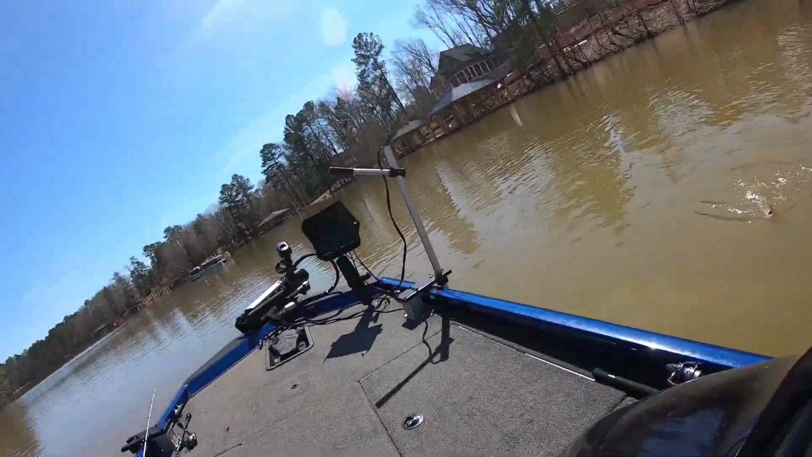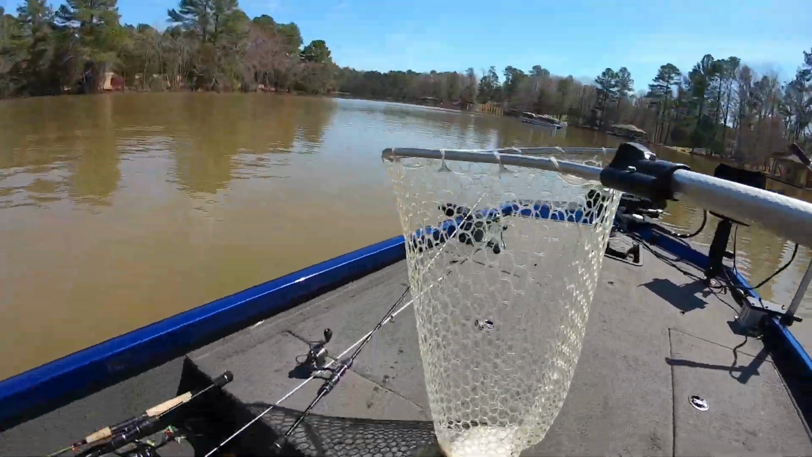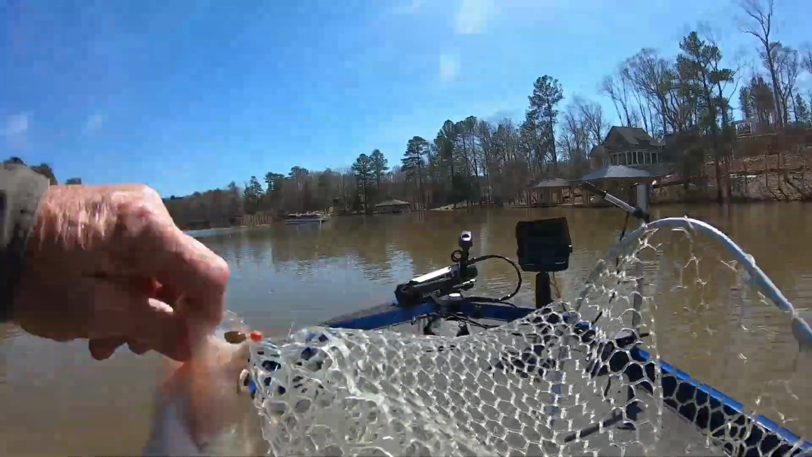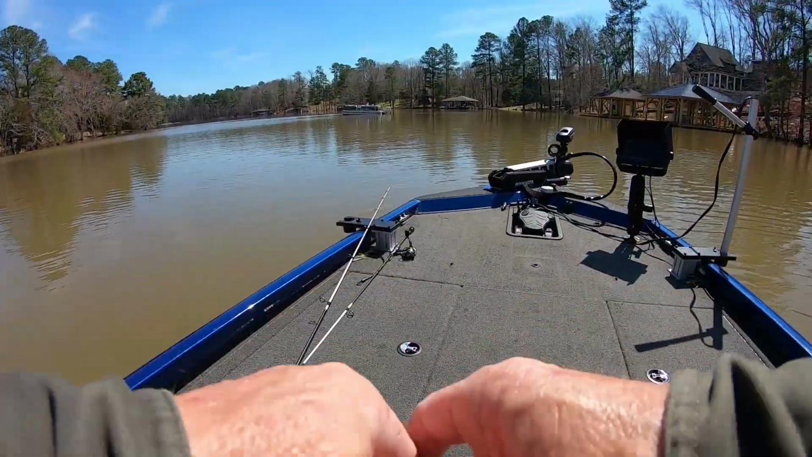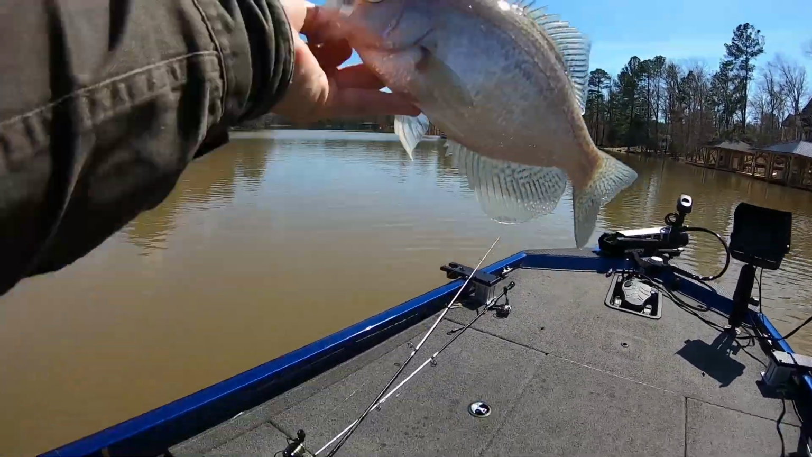Yeah, it's a crappie. I thought it was a decent crappie. Man. Yeah, it's a crappie. There you go, guys. That's a nice one. That's a nice crappie. I thought maybe it was bass.